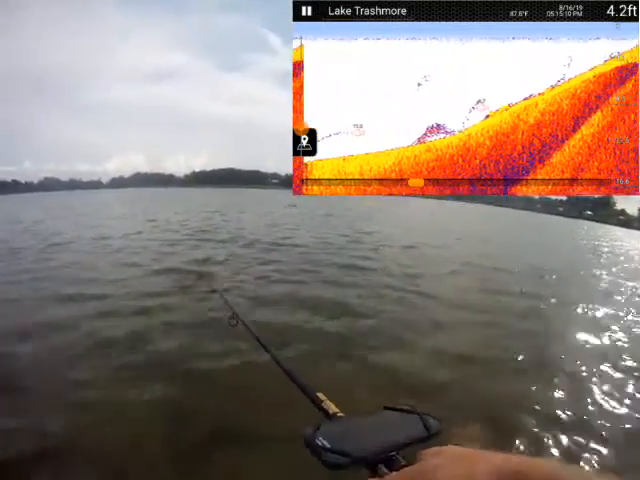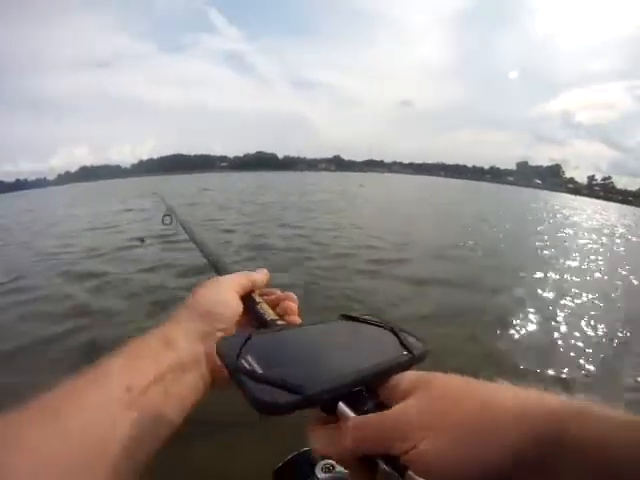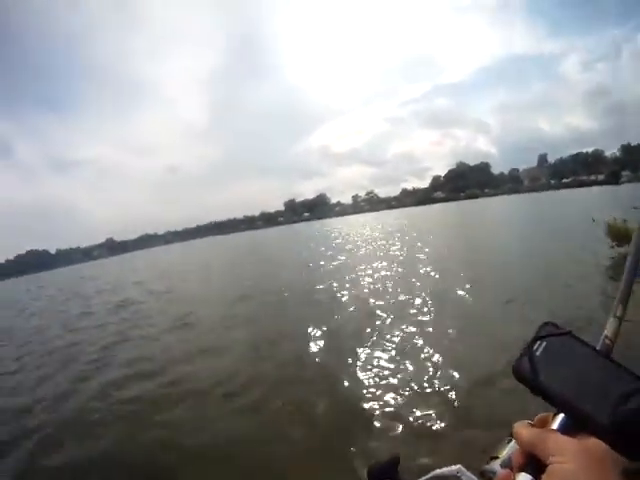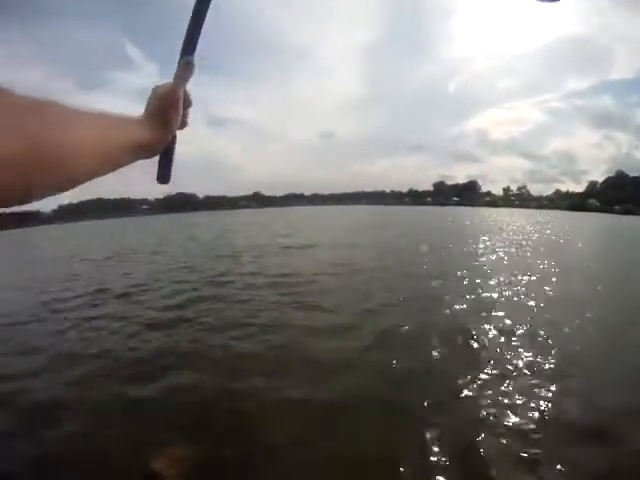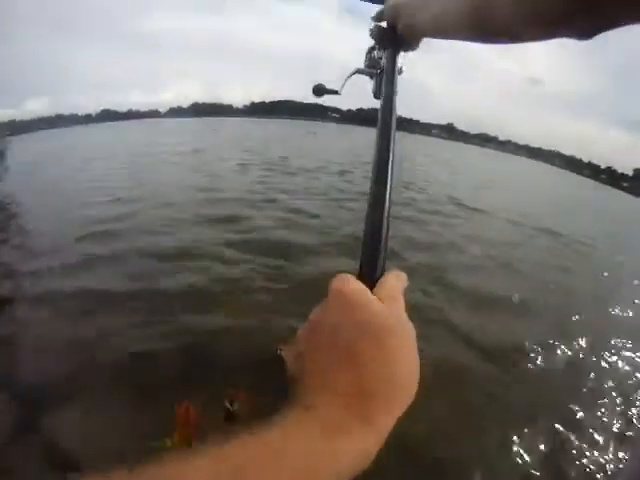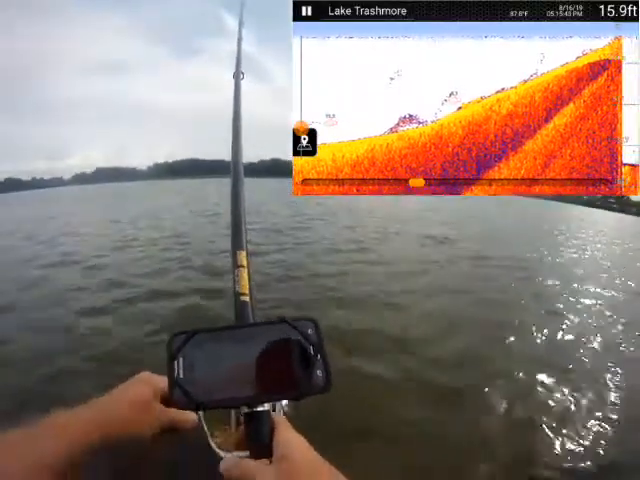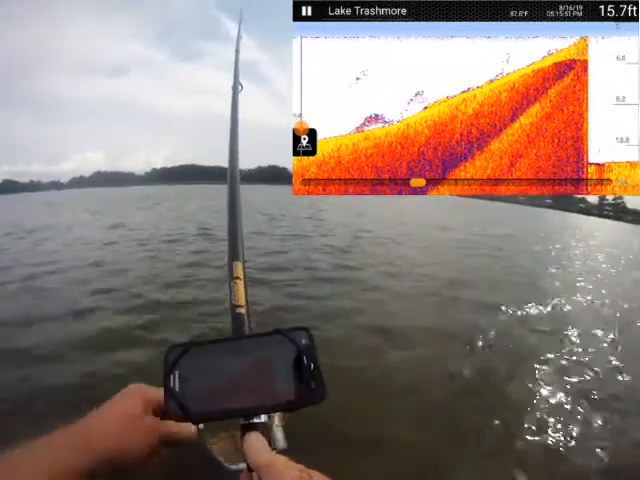All right, let's see, can I cast maybe next to that building? Can I cast from here? I may have to go over this way a little bit. Can I cast from here without catching the tree? I think so. Does that look all right? That does. Whack it. All right. 16 feet out there toward that building.